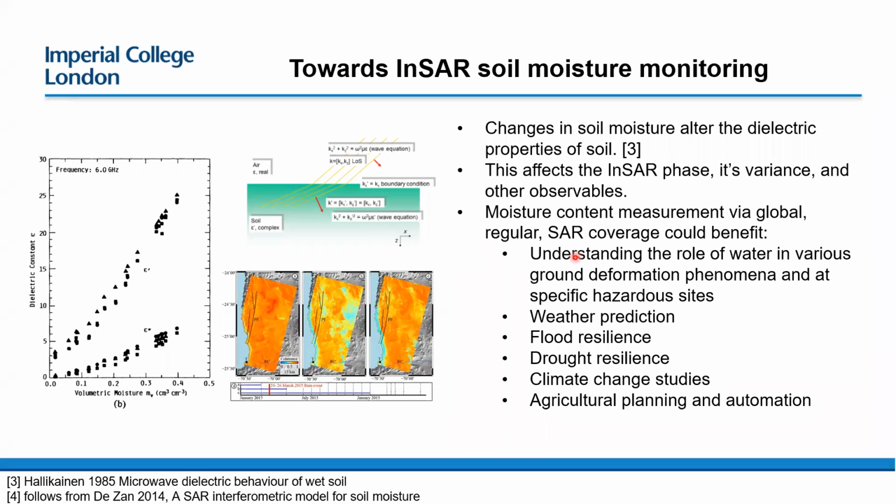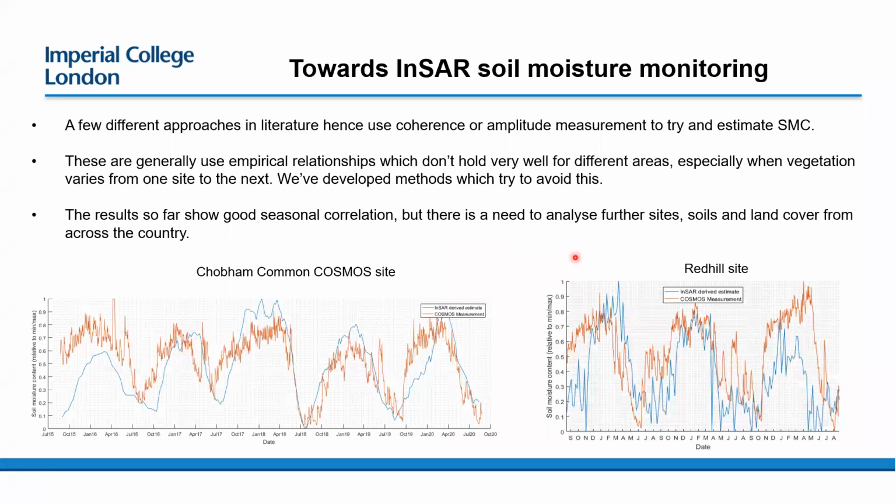I haven't published this, and this will be nearer the end of my PhD when I publish, but we've got some quite good correlations between the estimates that we've derived from the SAR data and what's been reported from independent data sets.